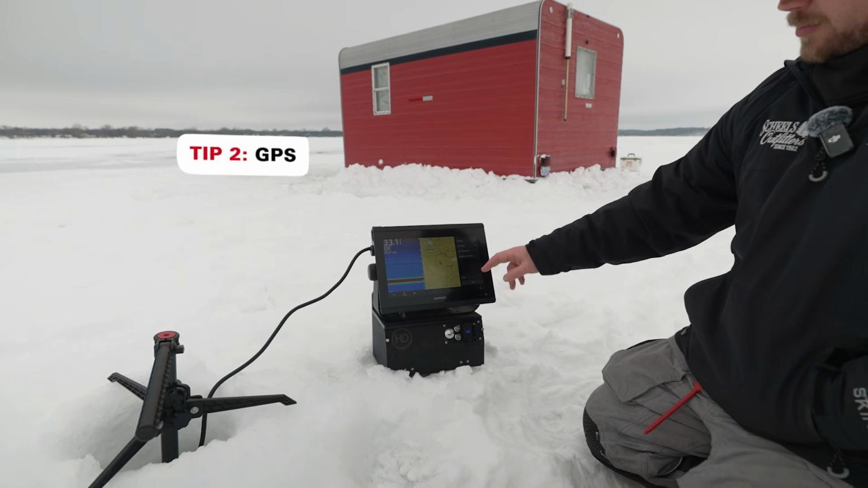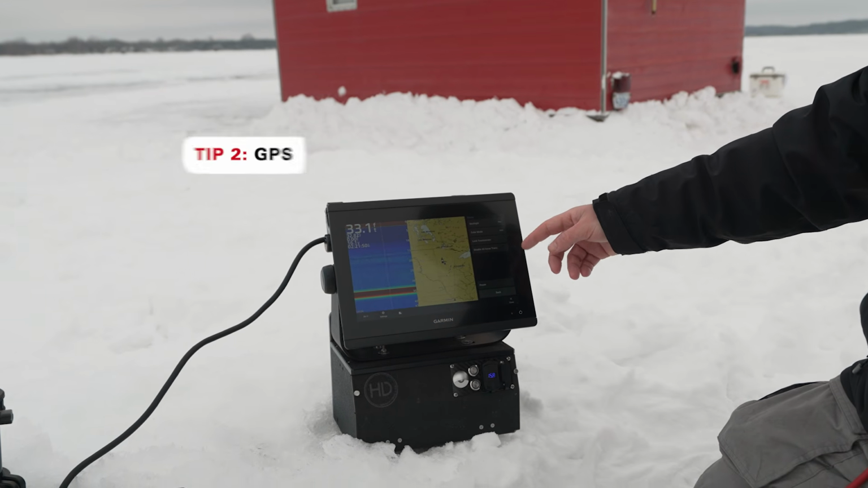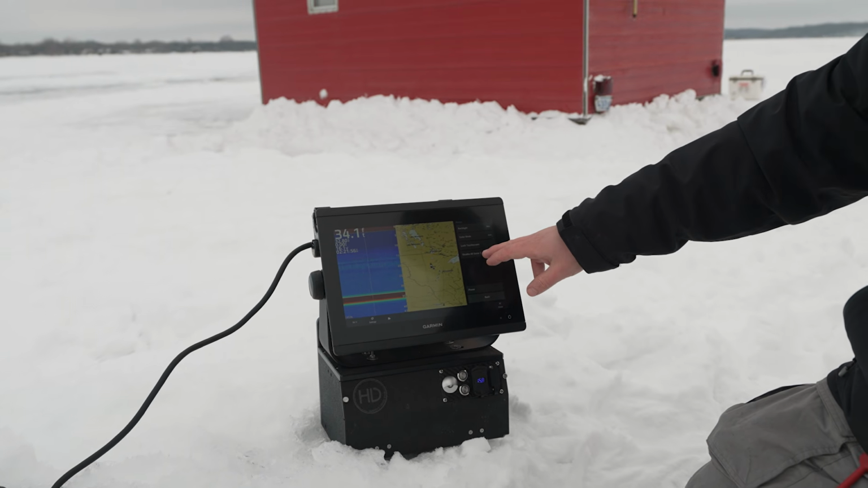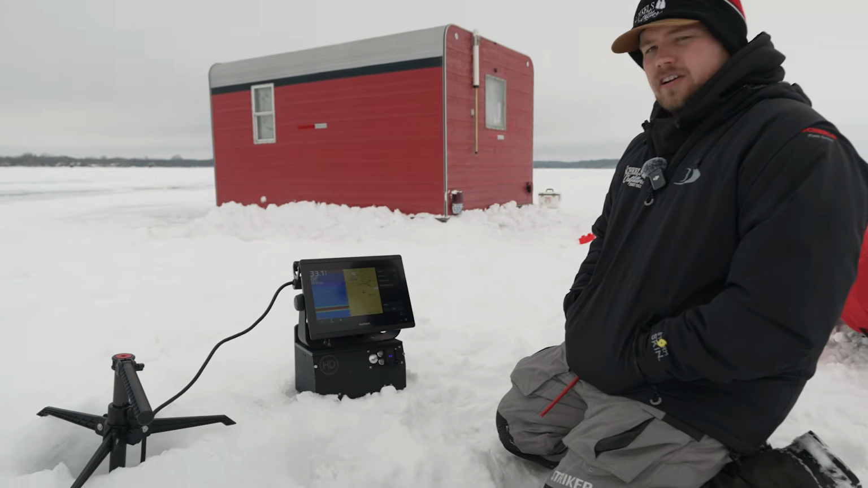The other thing that a lot of people are going to use is if you're going to drive around and use the GPS, either in your truck or side by side, anything like that, or in the summertime, if you're going to make a long run across the lake, you can disable all sonar so your transducer is not transmitting as you're running across the lake.